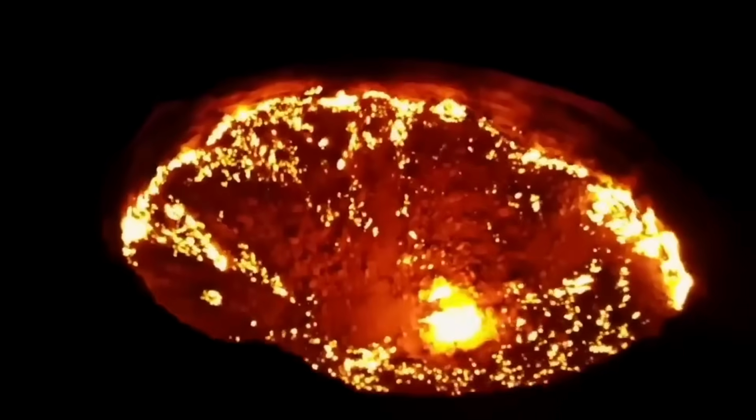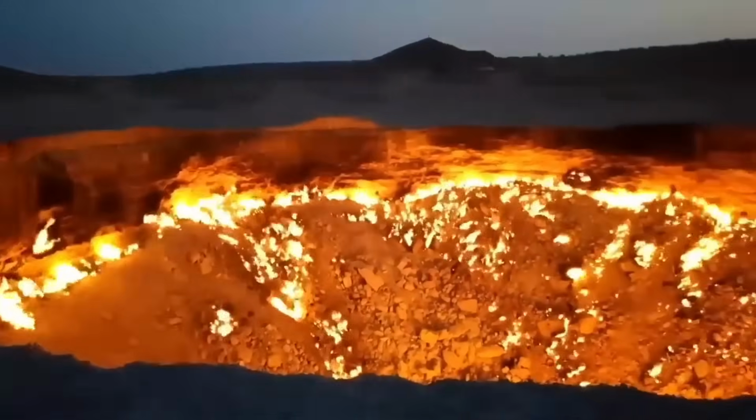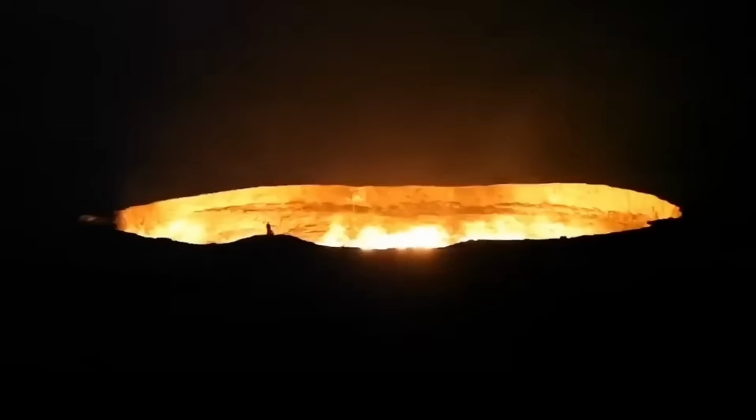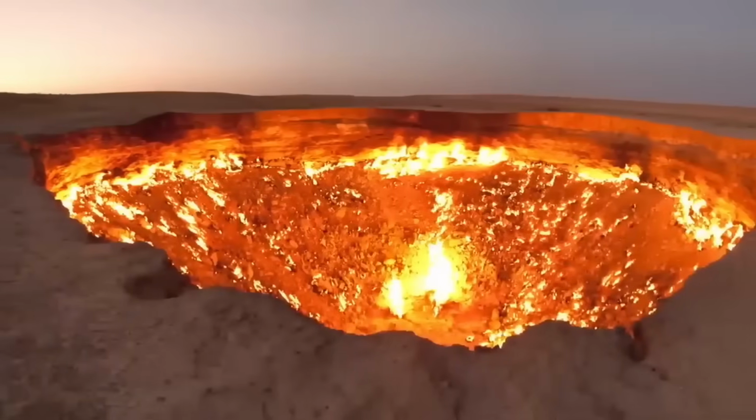The crater was initially created in the early 1970s when the ground caved in during a Soviet gas drilling mission. To prevent natural gas leakage, scientists set the enormous hole on fire, and it's been burning ever since.